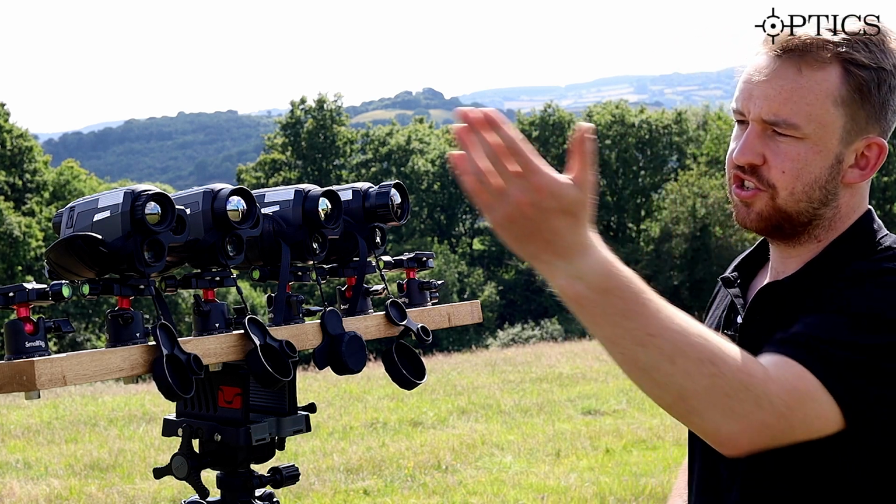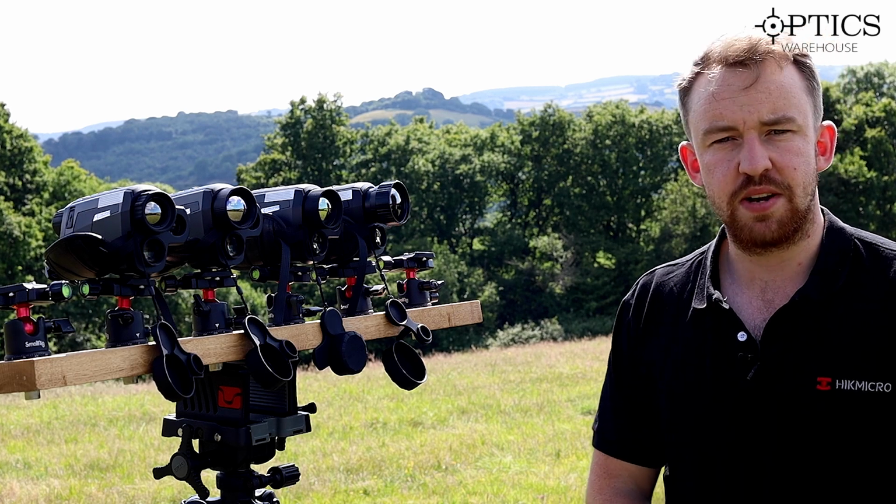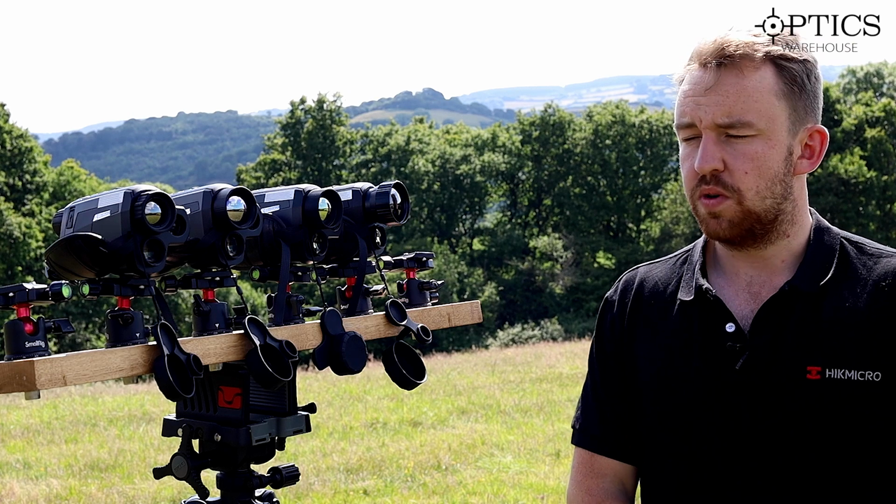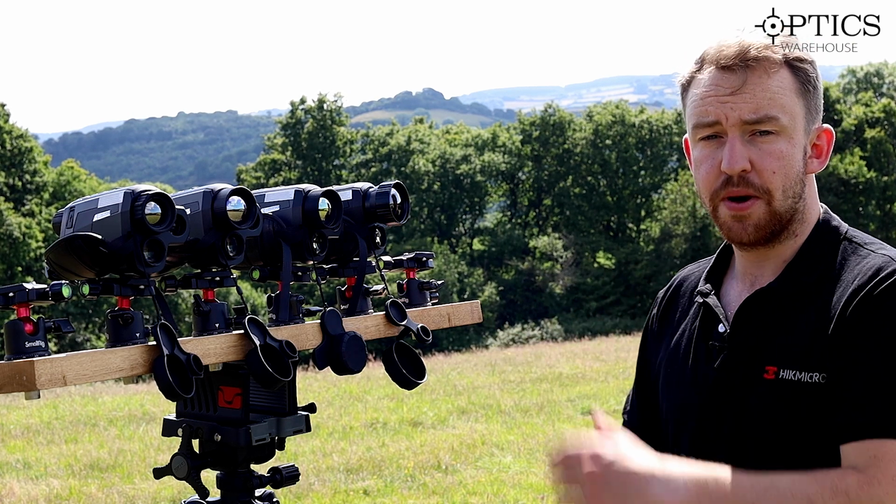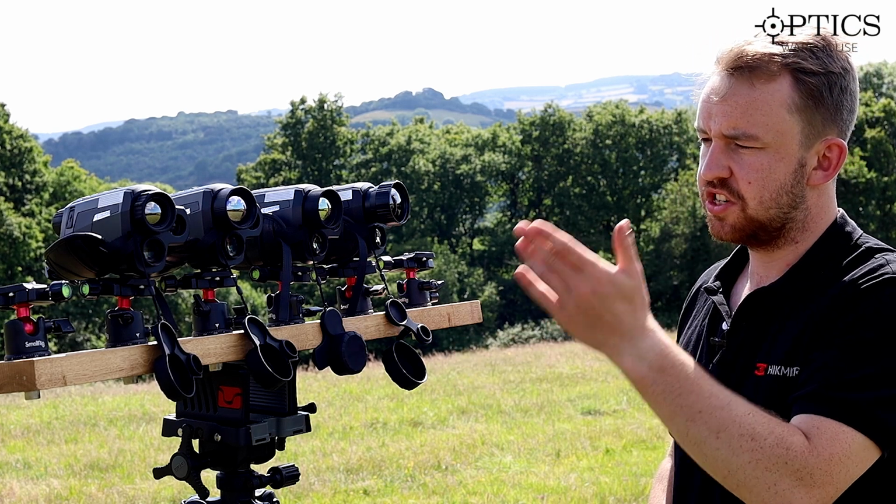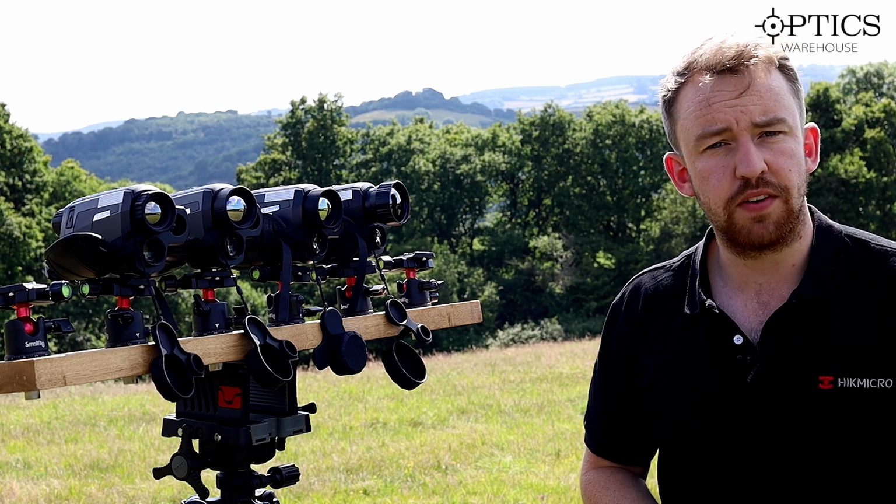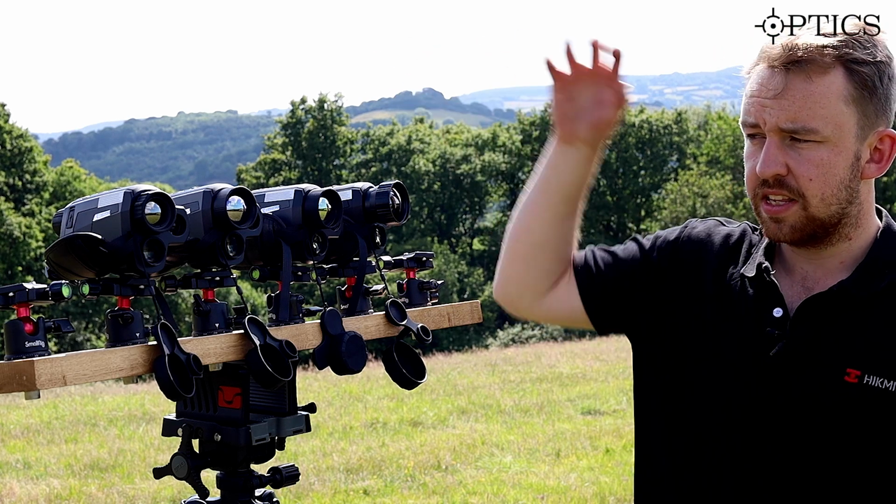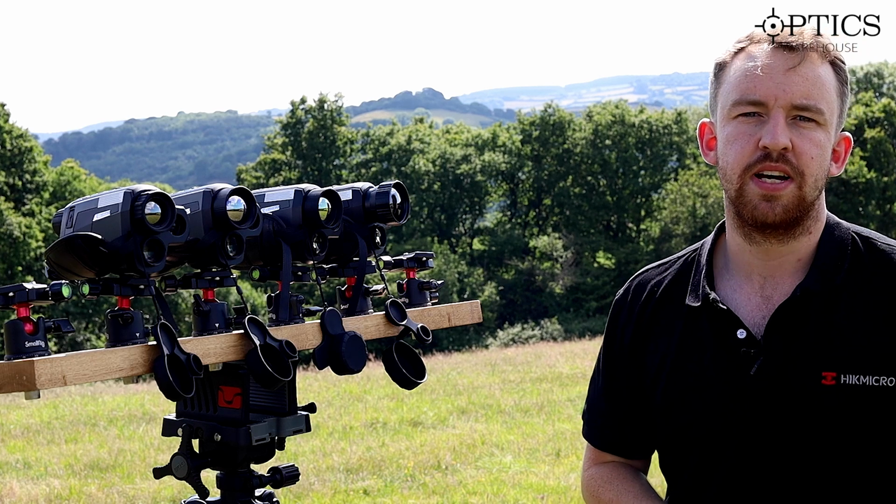We have the GH25L, which is a 384 by 288 with a 12 micron sensor. We have the GH35, which again is a 384 by 288 with a 12 micron sensor, but a higher base mag, and you'll see that from the footage. And then we have the GQ35 and the GQ50L. Both of them come with a 640 by 512 and a 12 micron sensor. As I say, you'll see in both.